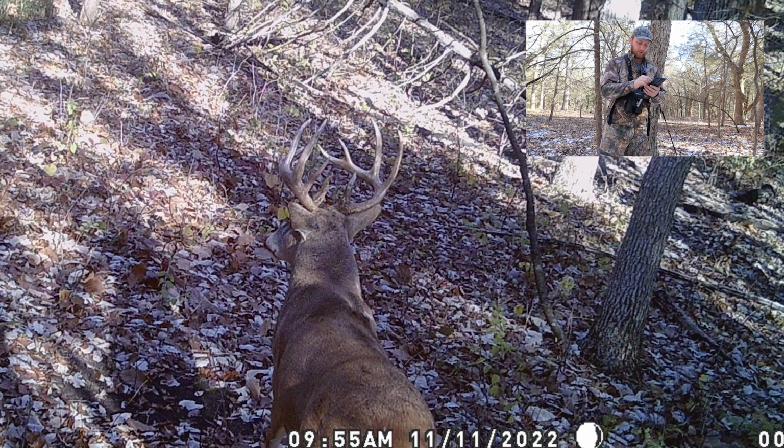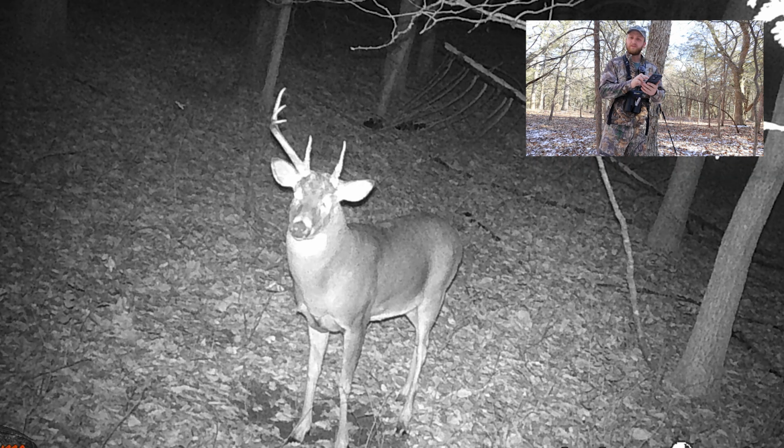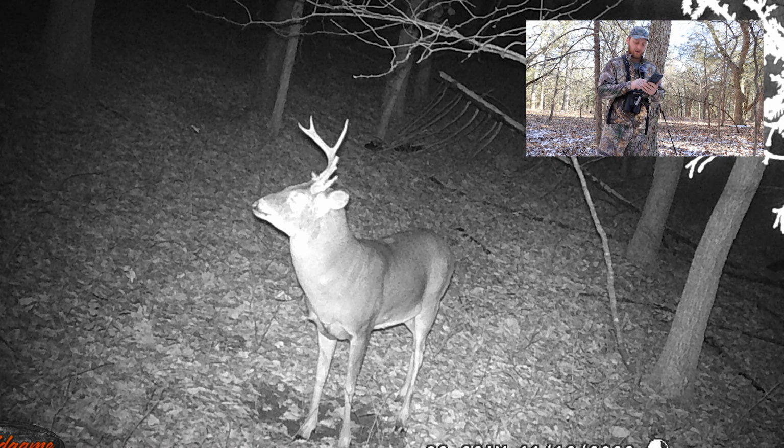Super heavy 10 point on the 11th. Wow, that's a heavy deer. Oh, here comes Mr. Grandpa. Y'all ever seen a deer quite that old? I mean, I would love to see his teeth. An absolute grandpa of a buck, ancient deer.